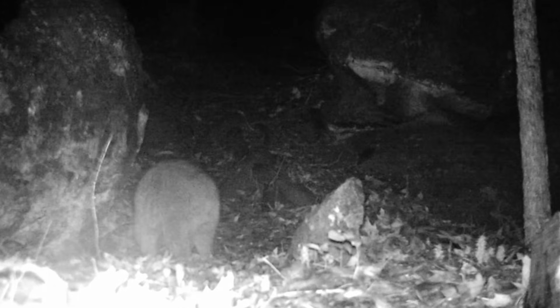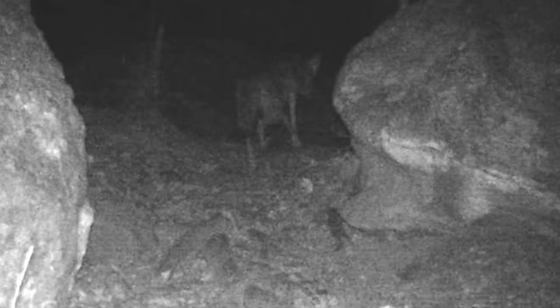And there's old No-Tail. He's just moving up the ridge. His buddies ain't far behind him. The old coyotes, they follow them all around, just waiting to get a hold of one of them.